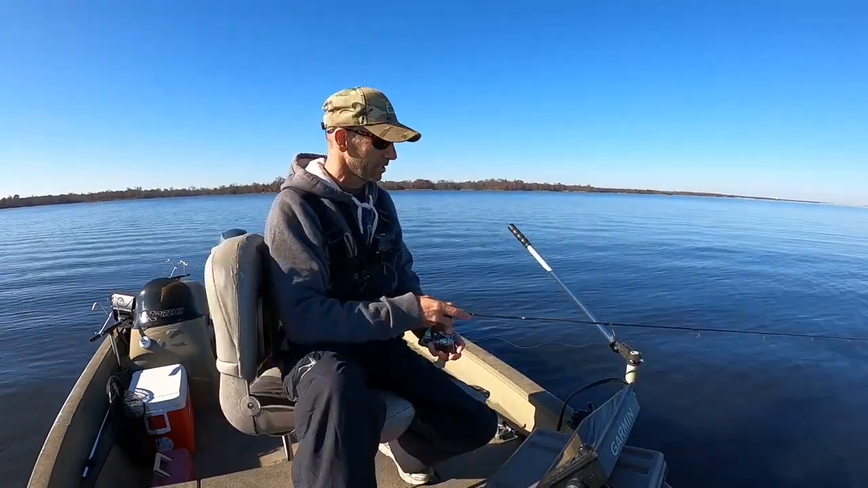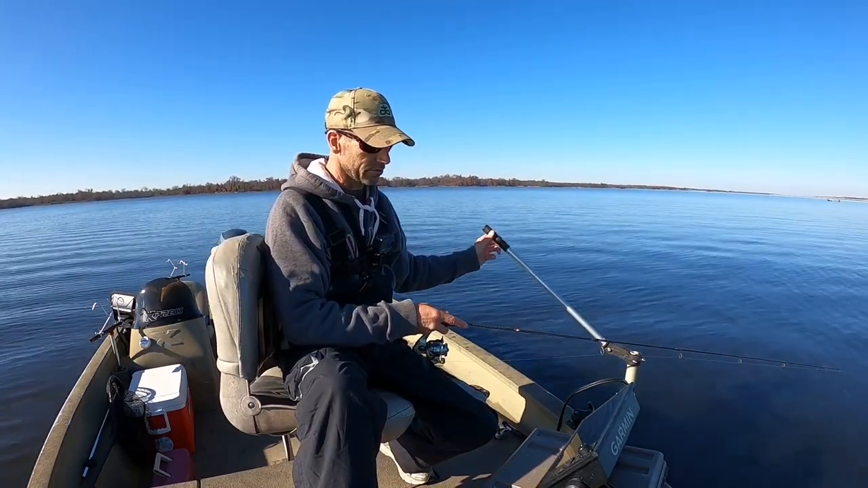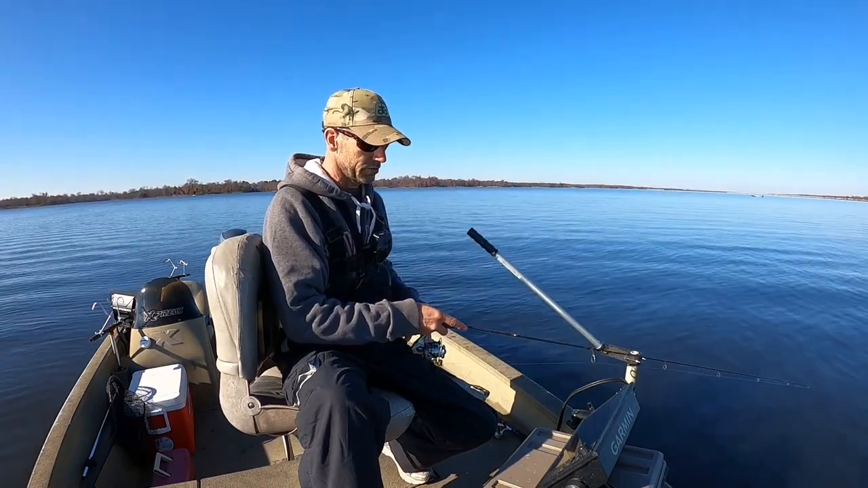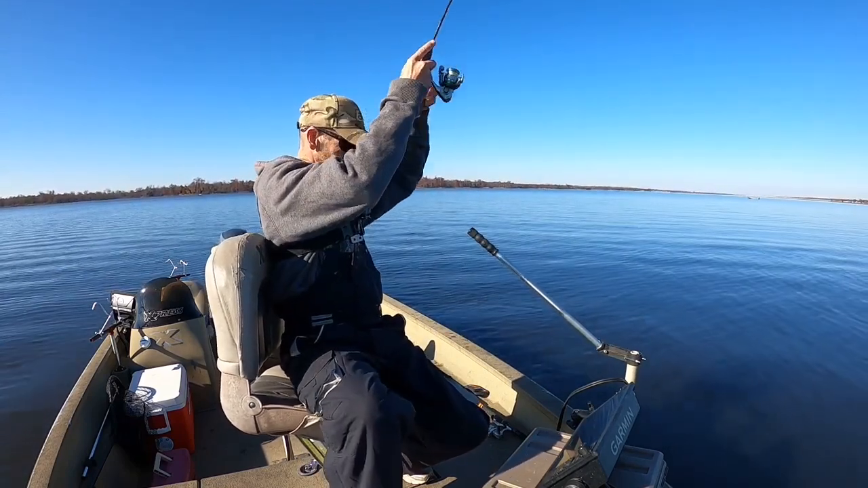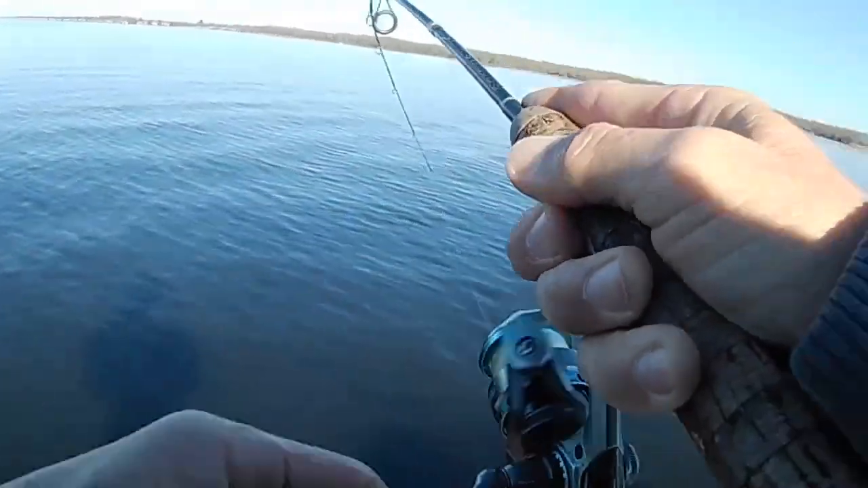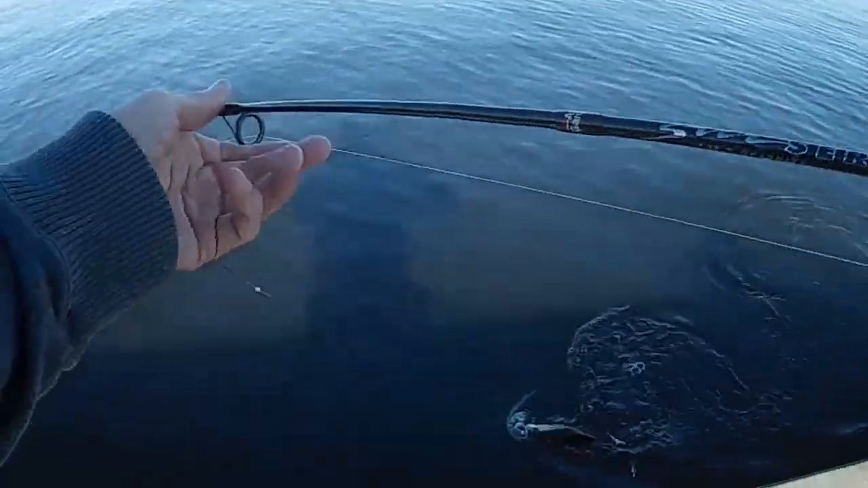I'm using 6-pound line on this rod too, and it helps get that bait down in that strike zone a lot quicker. Obviously, braid's more sensitive, but sometimes being able to get down to them is more important than being able to really feel the bite, because if you can't get to them, you ain't gonna catch them.